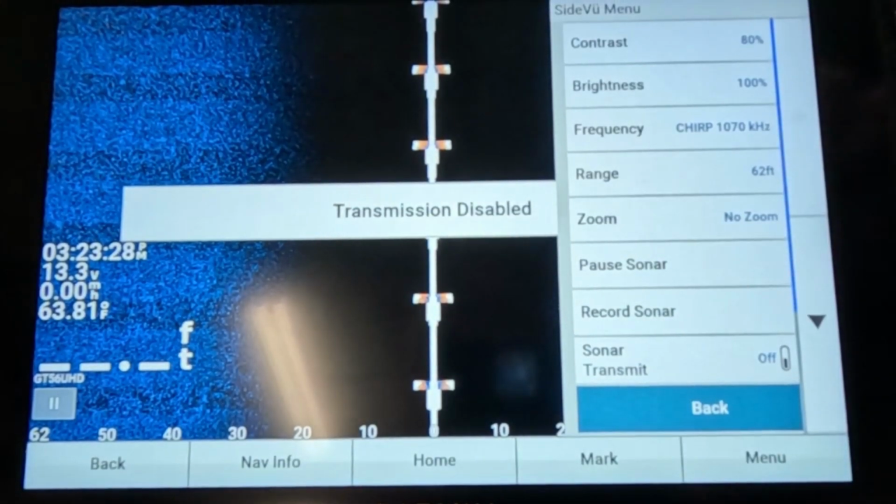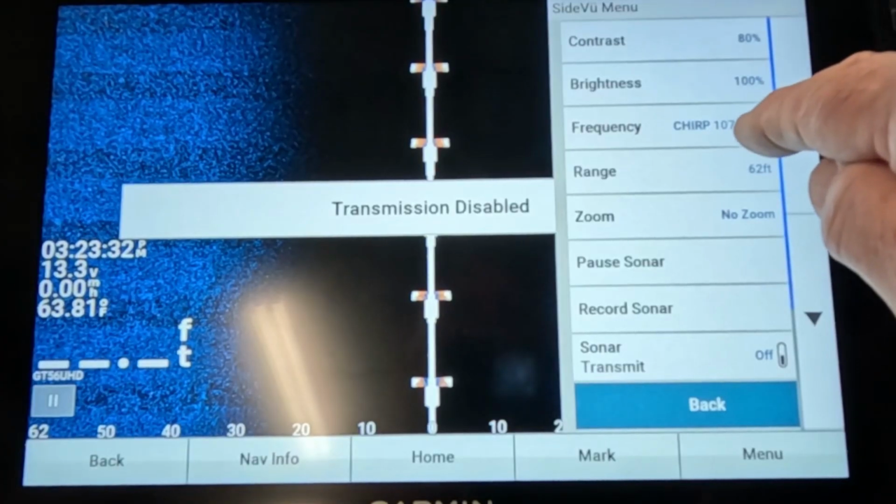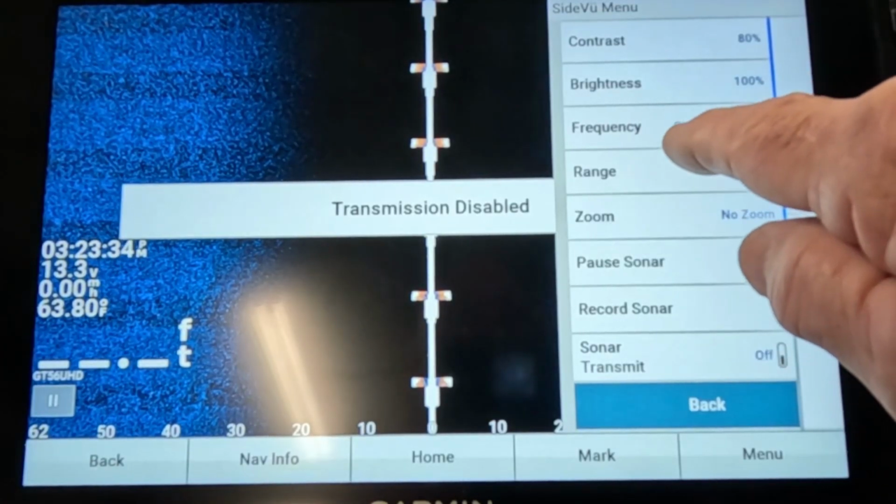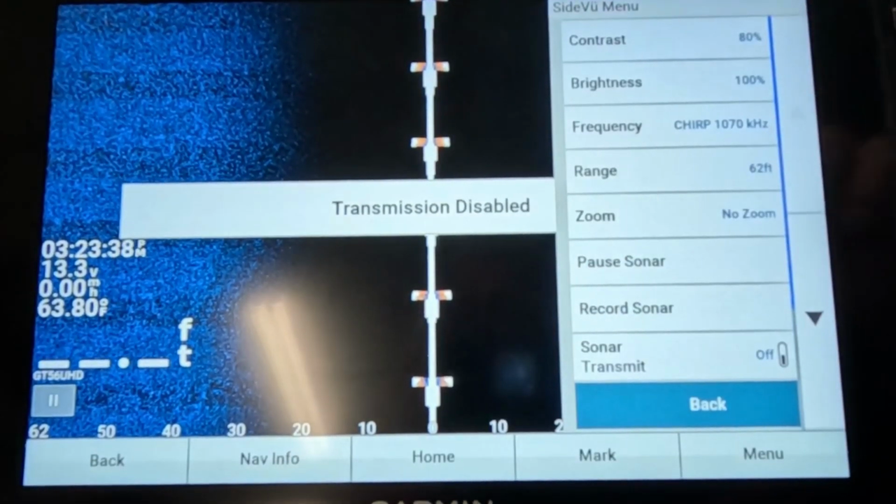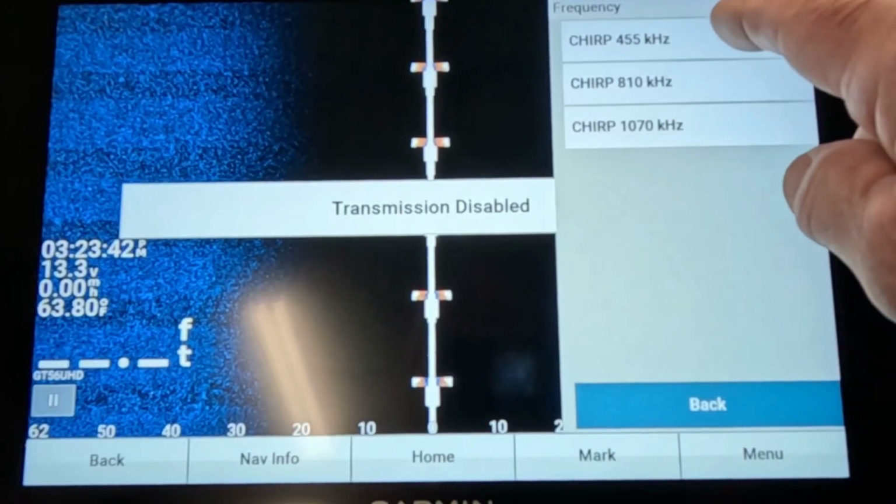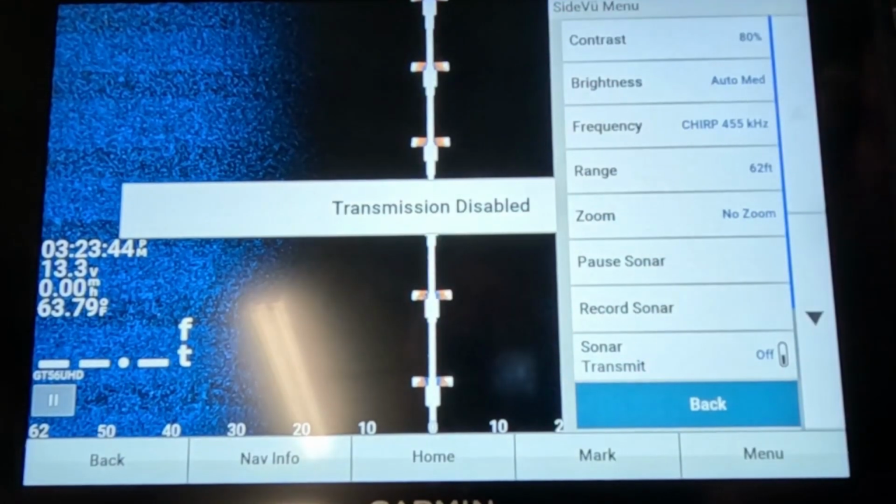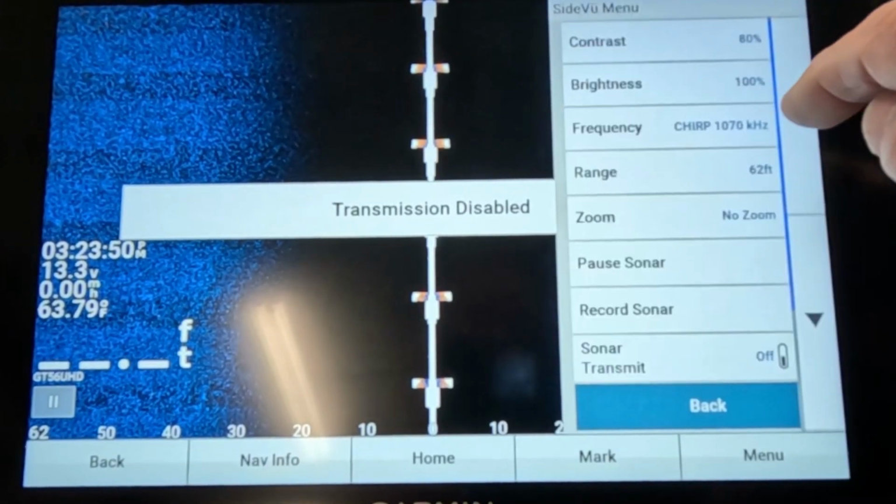Frequency. Now, if you have it on 1070, which is mega imaging, it'll show you more detail. If you need to see further out, change it to 455. It'll show better further out on 455 and closer in on 1070.